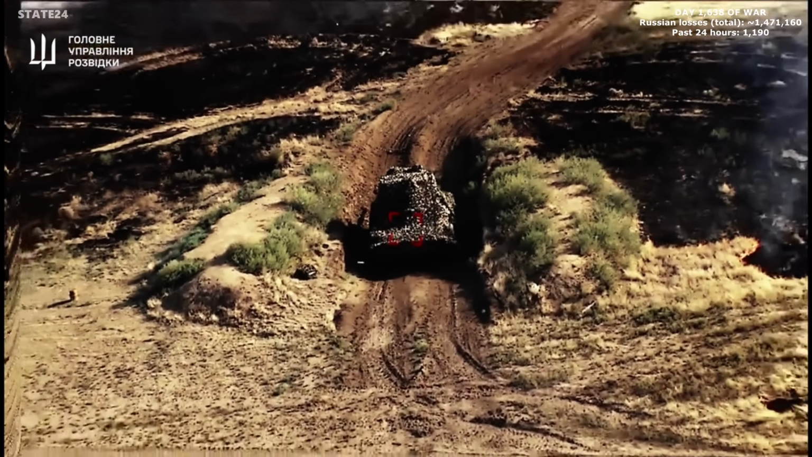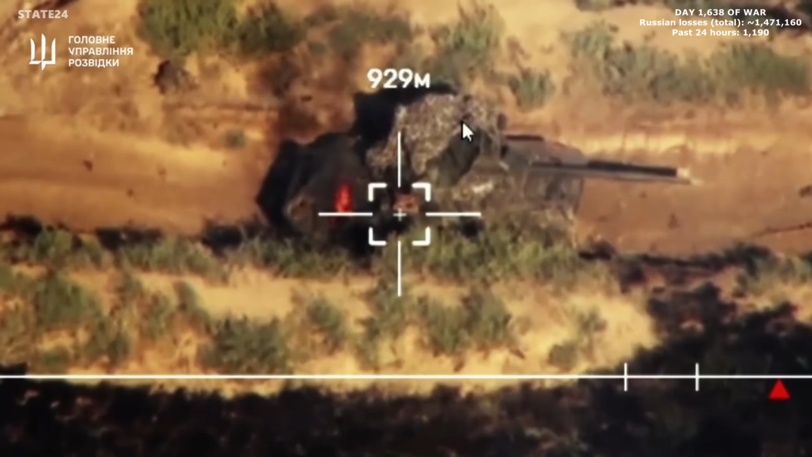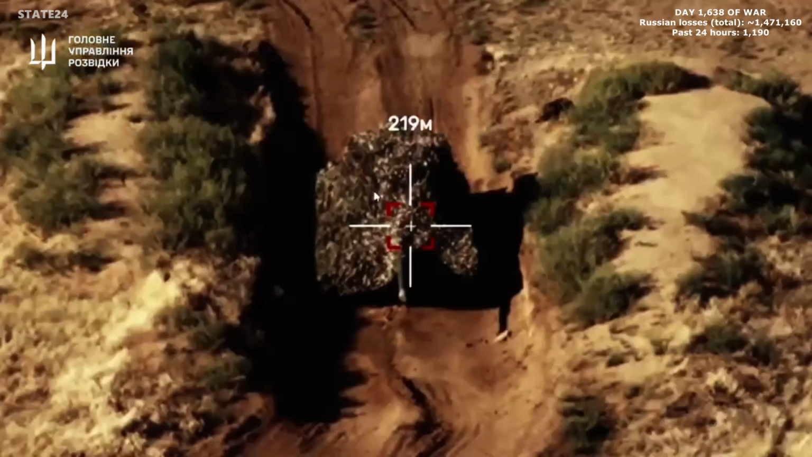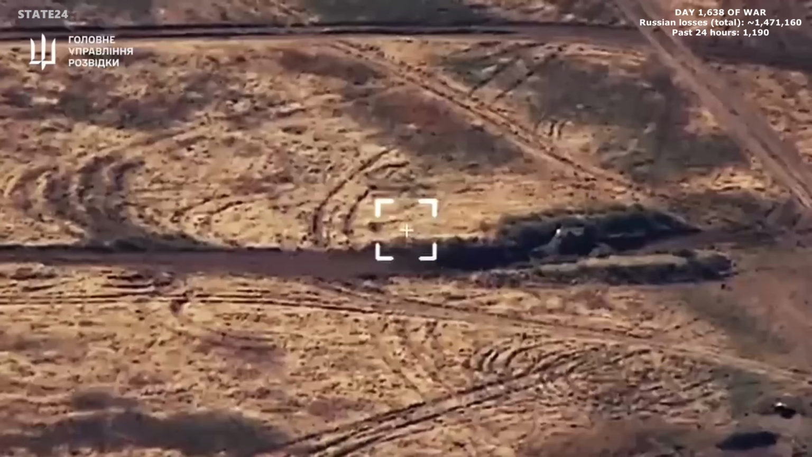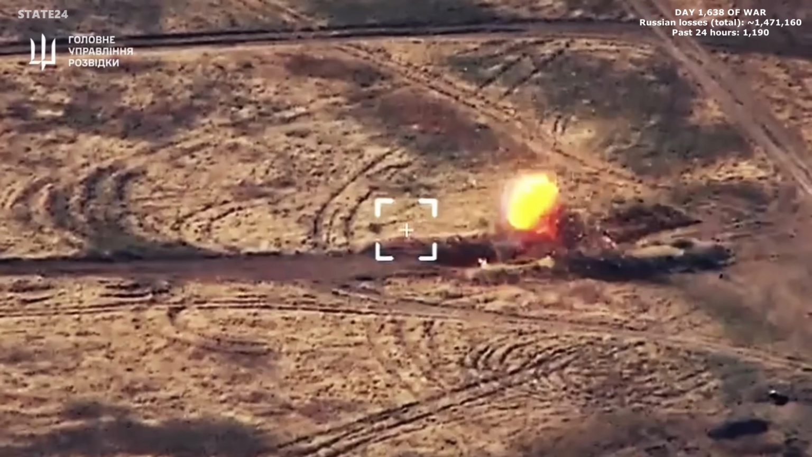A Russian tank in the Zaporizhzhia direction. Multiple drone strikes, closing in one after another. Each hit finds a gap in the armor. By the end of the sequence, the tank that was supposed to support Russian operations in this sector is completely out of action. Heavy armor, multiple strikes, same result.